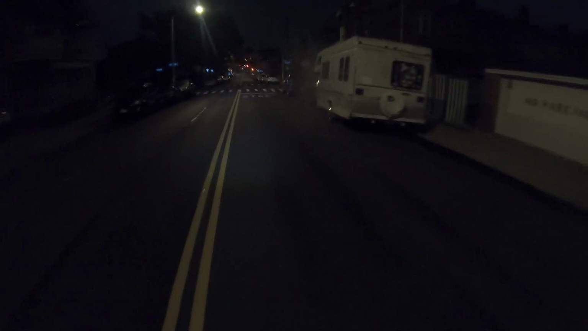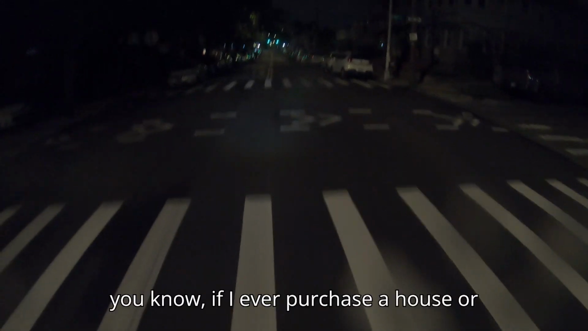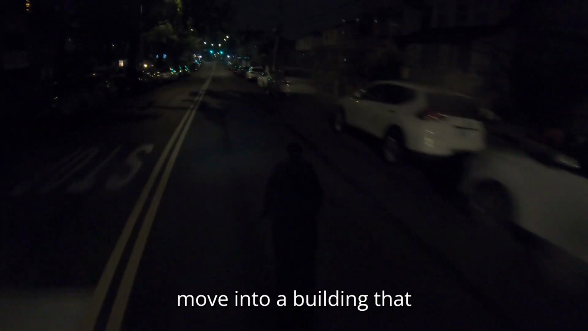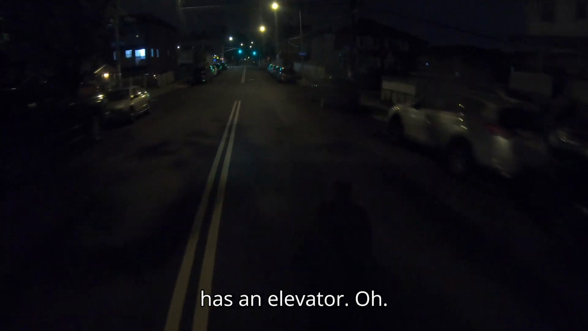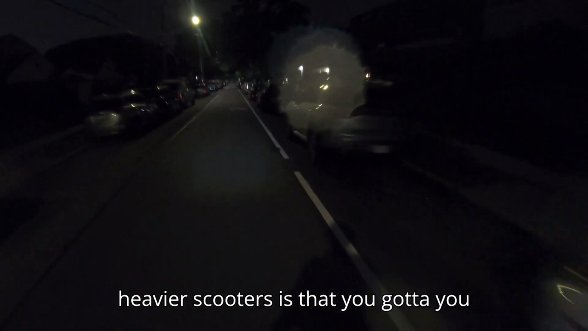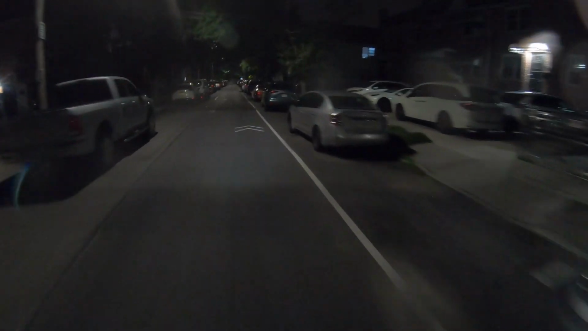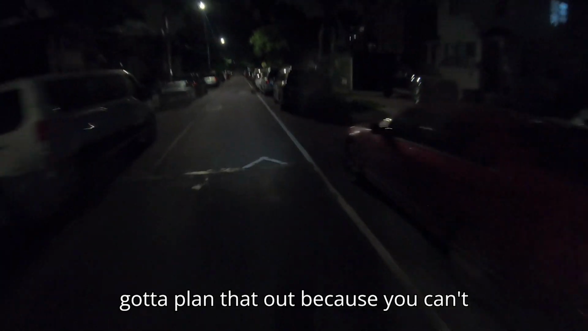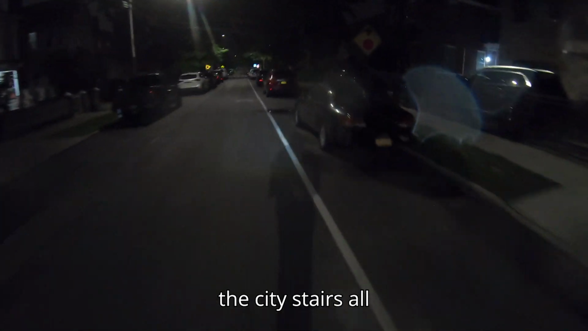Or a lower floor. Because if I ever purchase a house or move into a building that has an elevator, oh, game over. I'm getting the heaviest scooter I could find. The only part that sucks about the heavier scooters is that you gotta plan in advance, especially the way that I commute. You can't just willy-nilly carry those things up the city stairs.